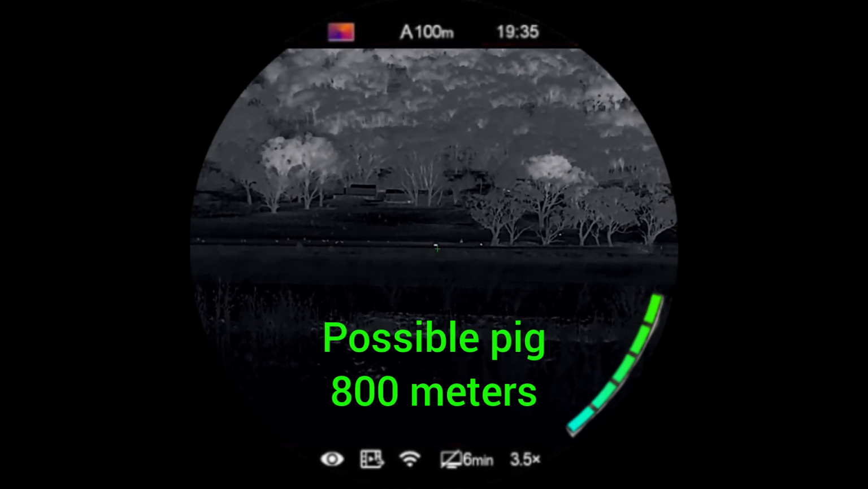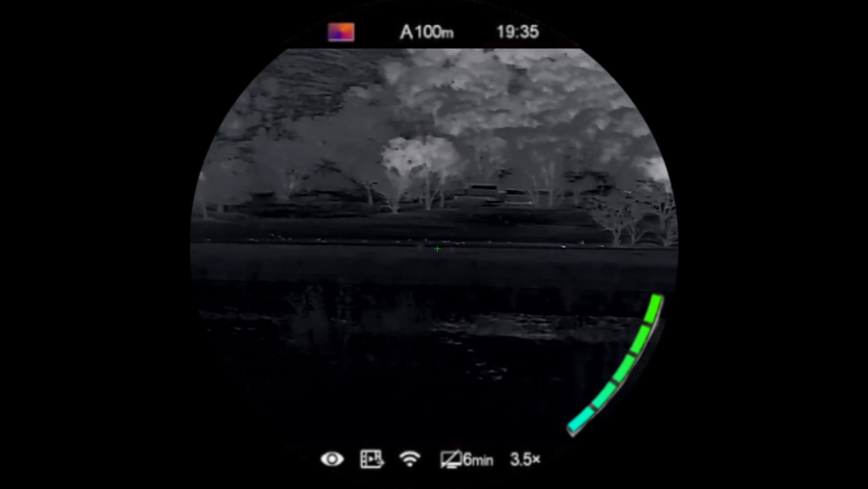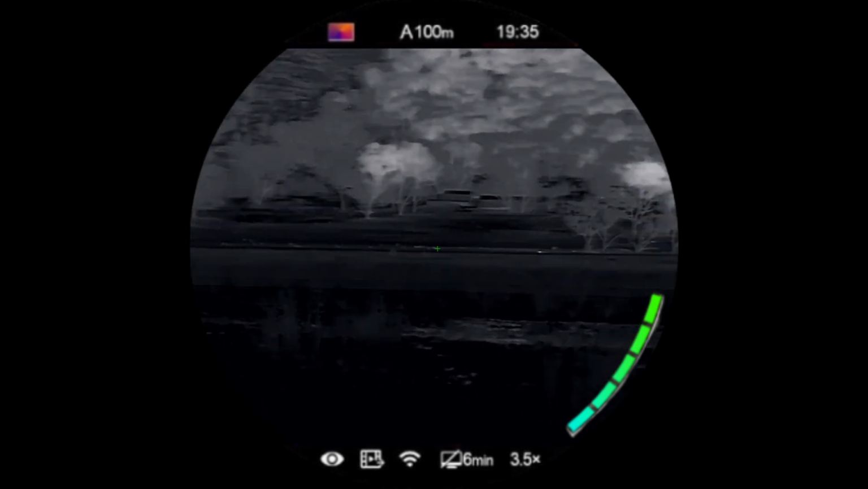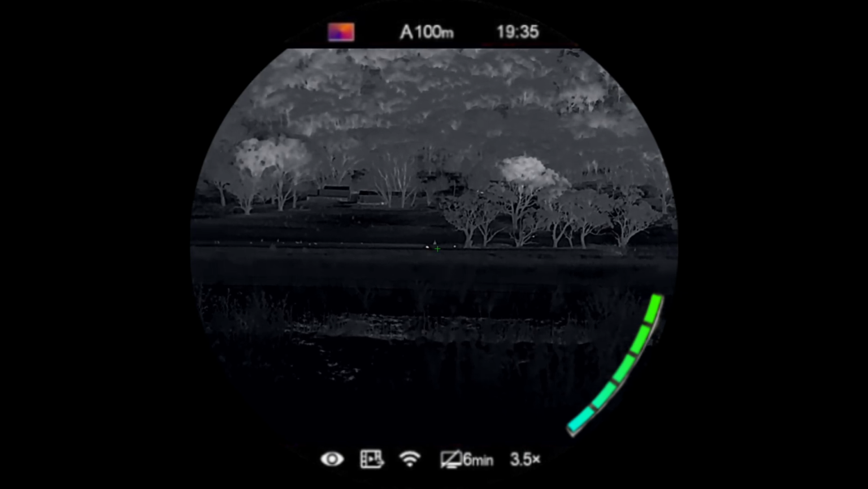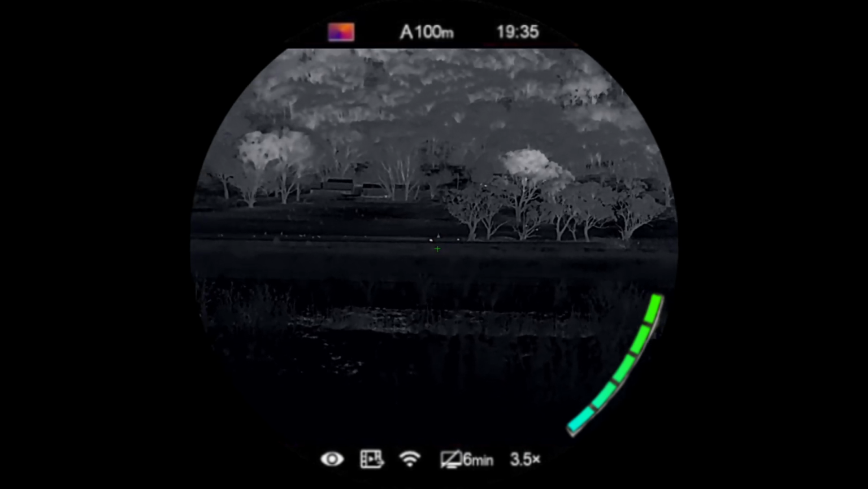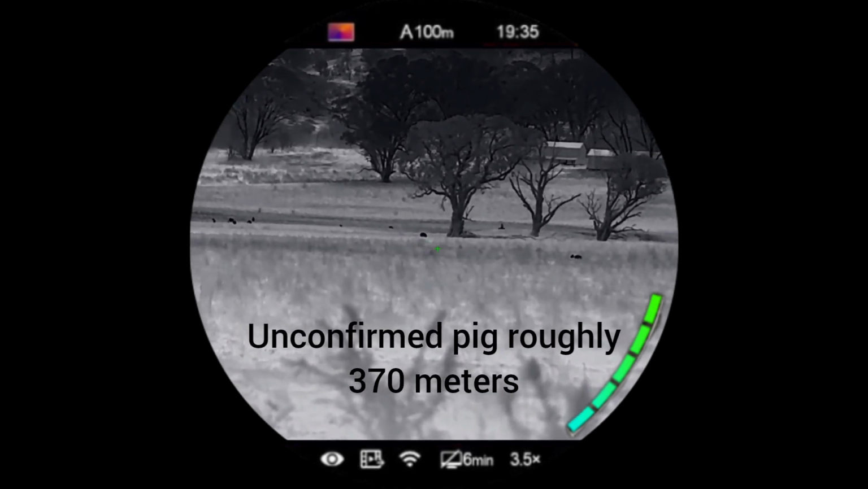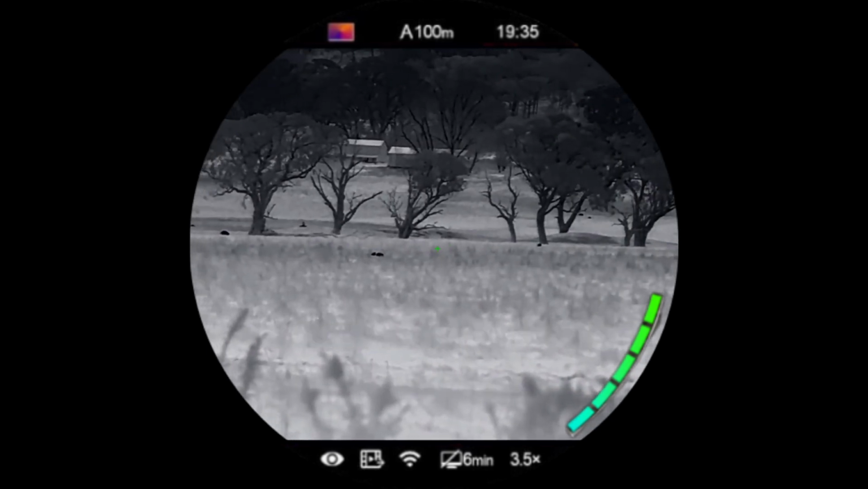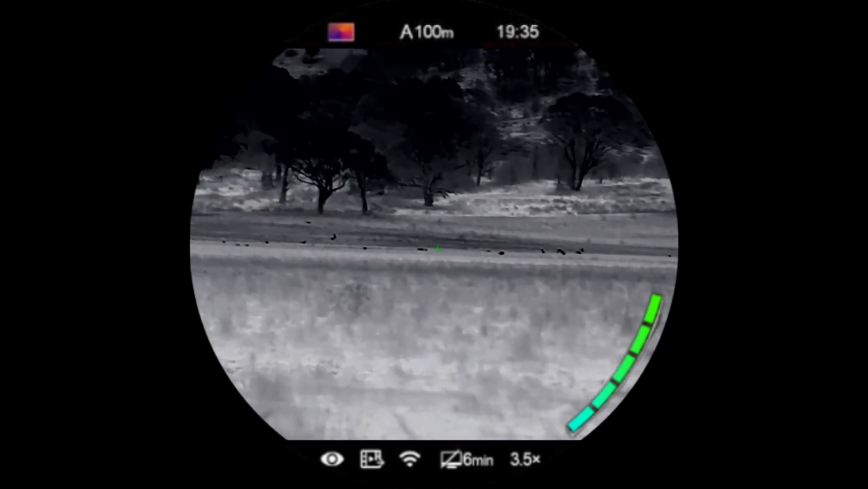Now, you know what, that could be a pig. Anyway, that could be a pig. I might go for a walk and check that out. So I called the property owner, and I apologise, sorry, tripod's not level.